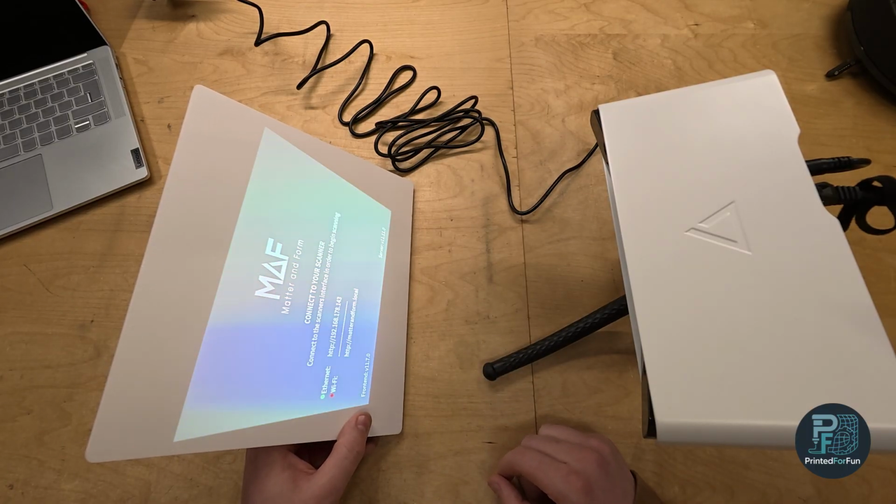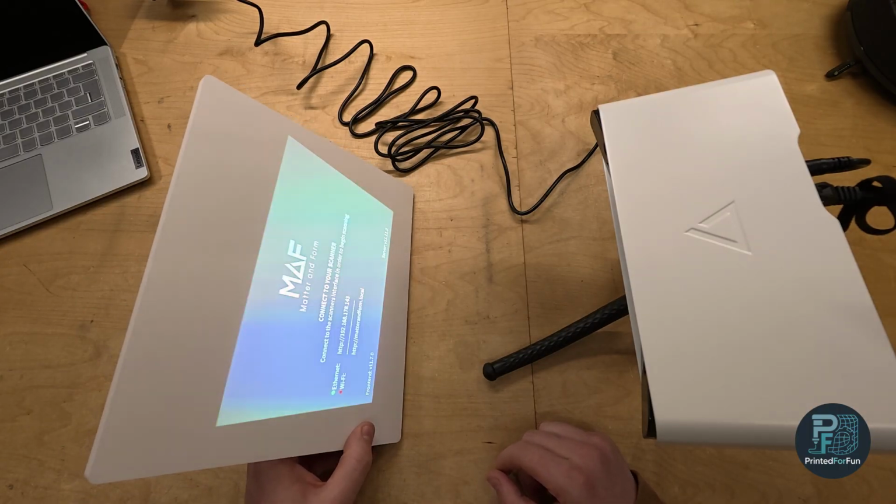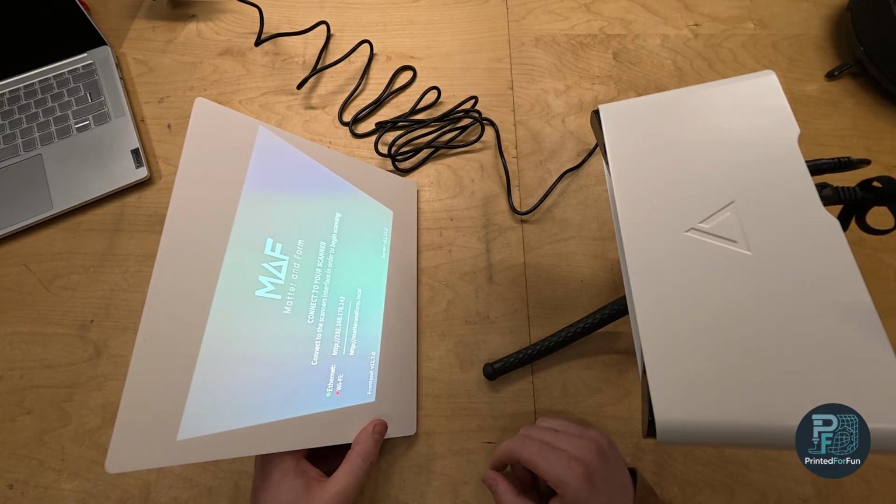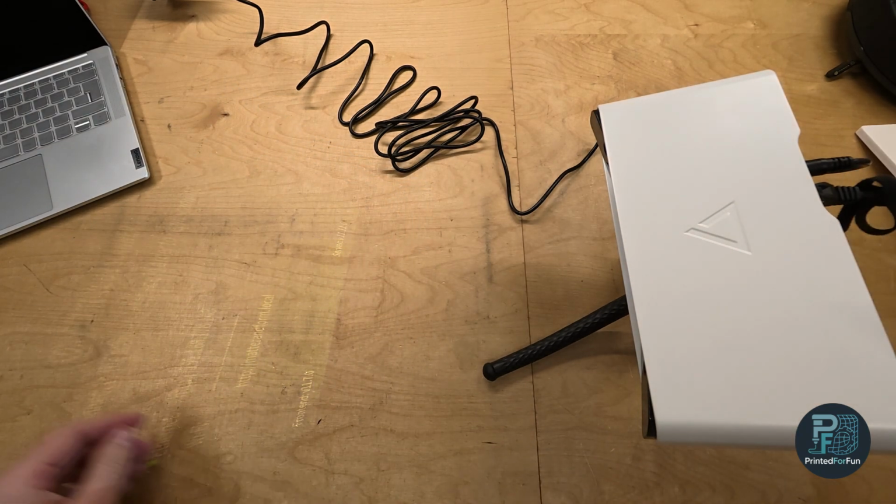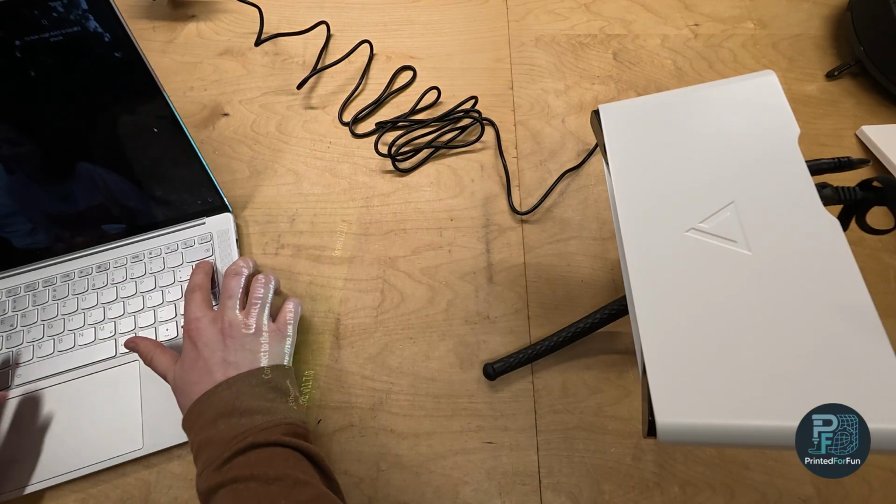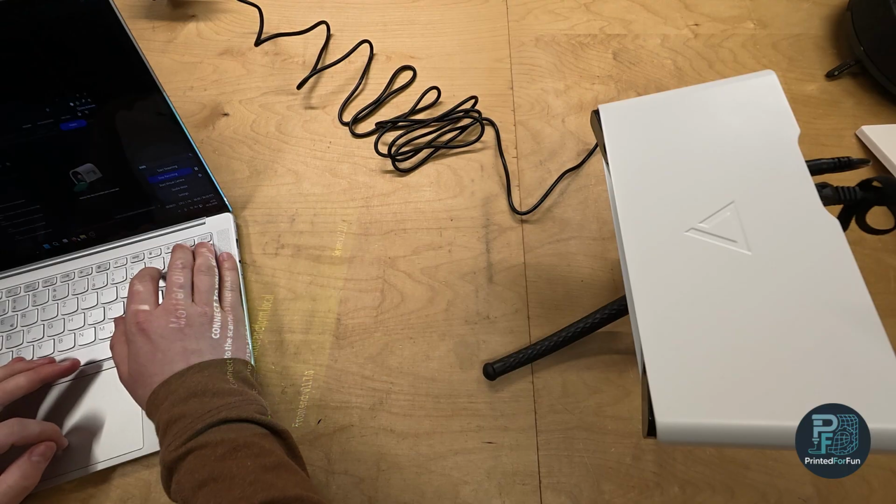So there's no need to go into the UI of your router at home or ask your IT admins what IP the scanner got. So this is, yeah, very convenient. So I already know the IP, so I can now take my notebook and connect to it.